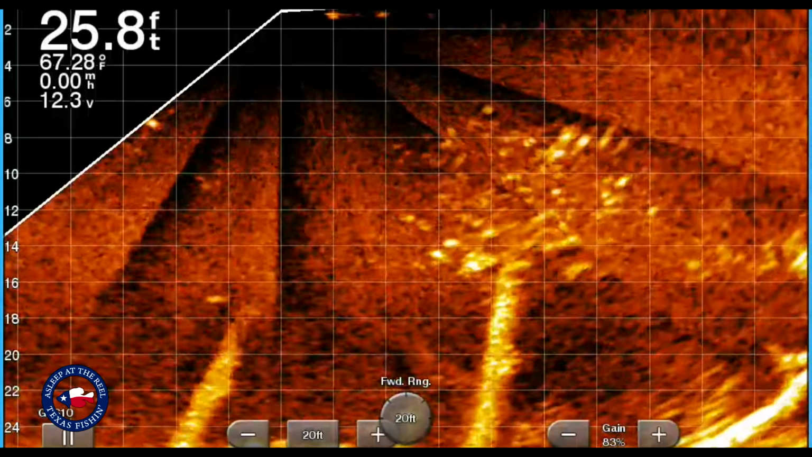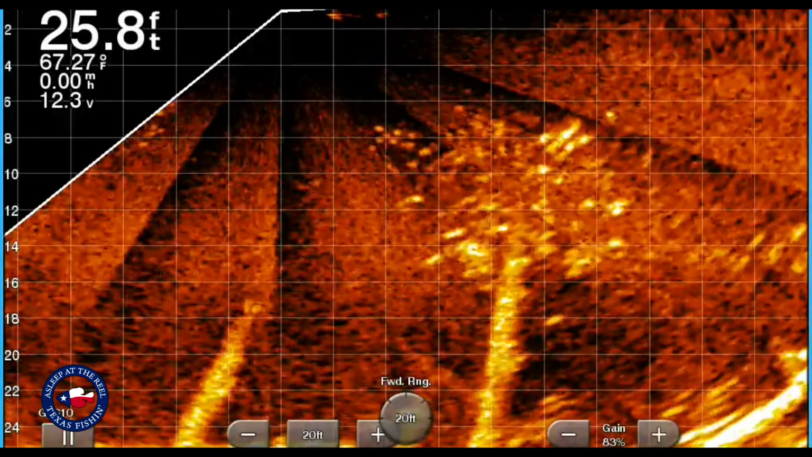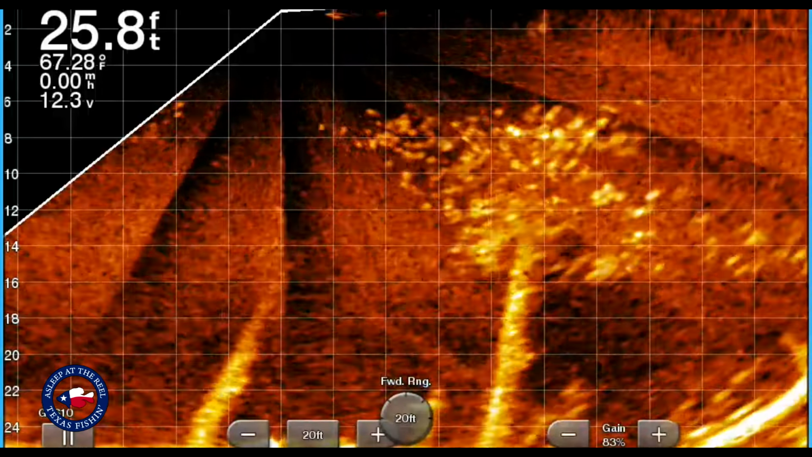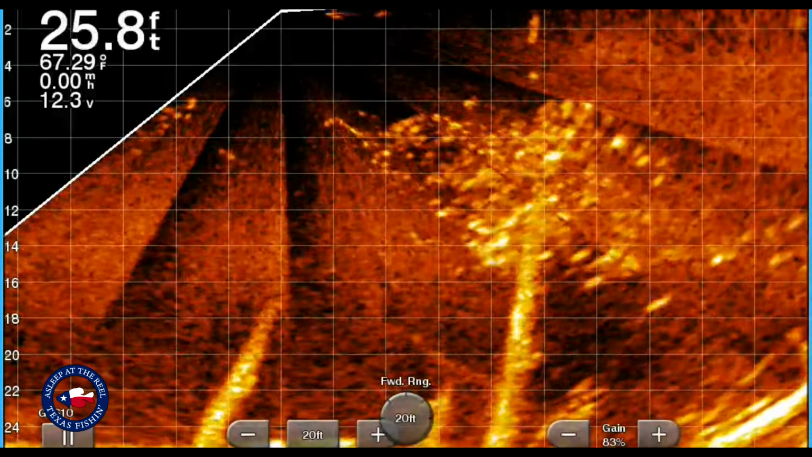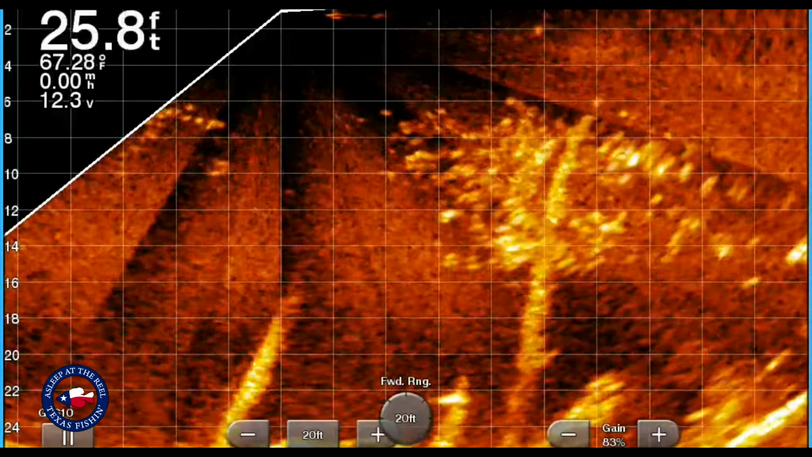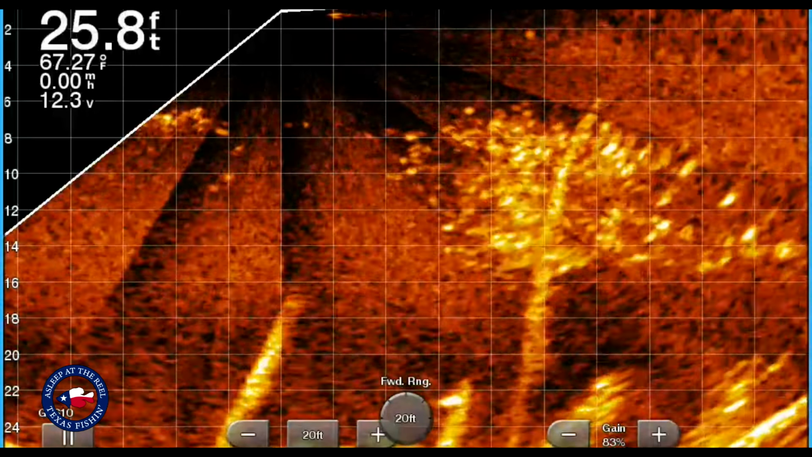It looks like a tree. You're going to see my jig come through here in just a minute, and you're going to see these gizzard shad just following the jig. Here it comes. There it is from the top. Pull up and drop it back down. Watch, they just follow in there.